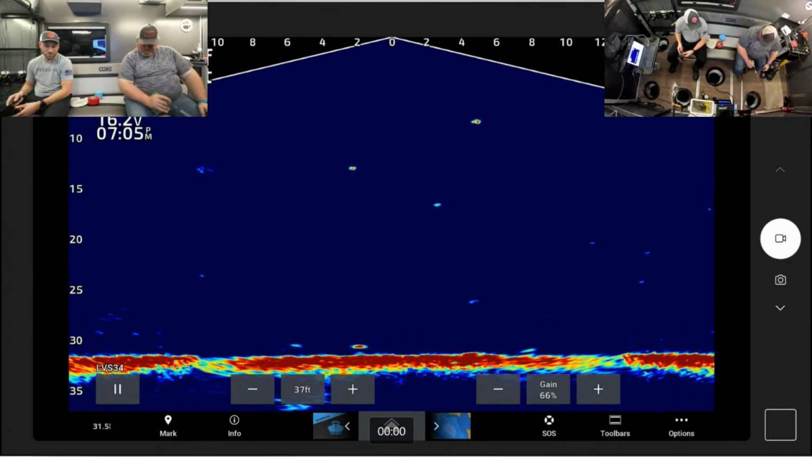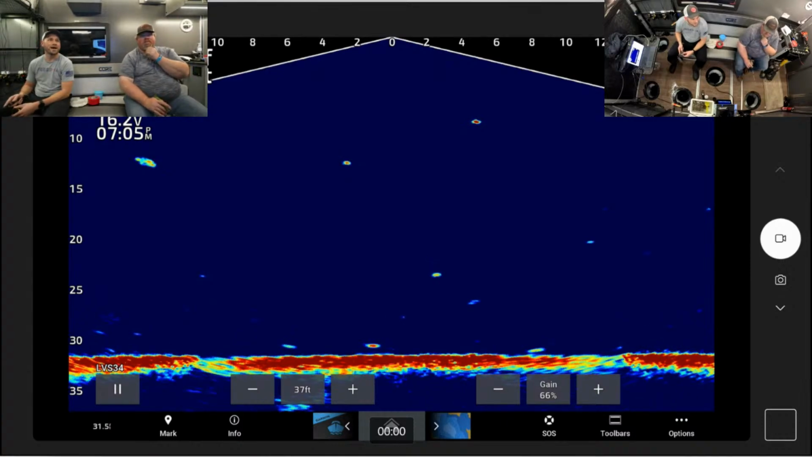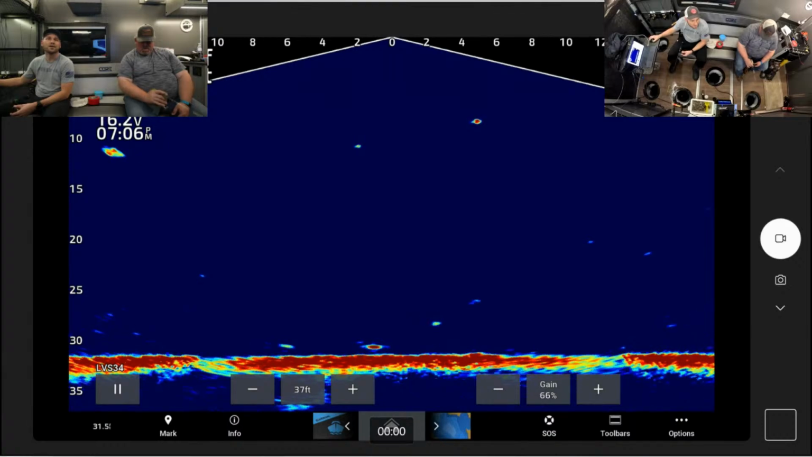Well, they're coming in though, so this is good news. Yeah, that's not a small fish that's leaving us. No, hopefully he comes back. That's what those things look like. Oh, shoot. I just knocked a small perch away. Ah, that's fine. Who needs him?